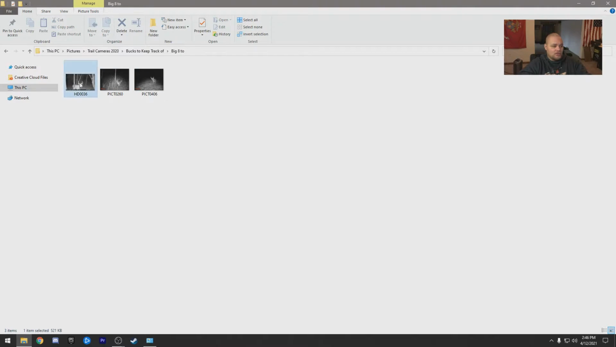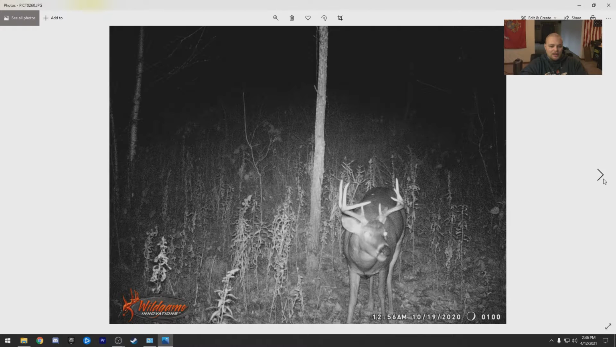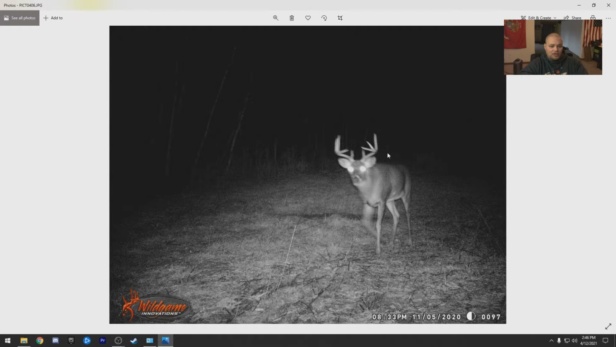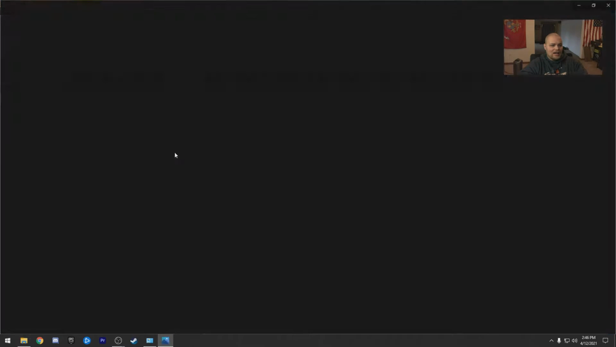And then you have just this big 8. Man, this 8 got lucky so many times. Dad had the crossbow on this buck, I don't know how many times. He had a doe pinned a few times on the property and just never gave us a chance. But great looking buck there. Dad was so close this year to getting him. Then you got this guy.